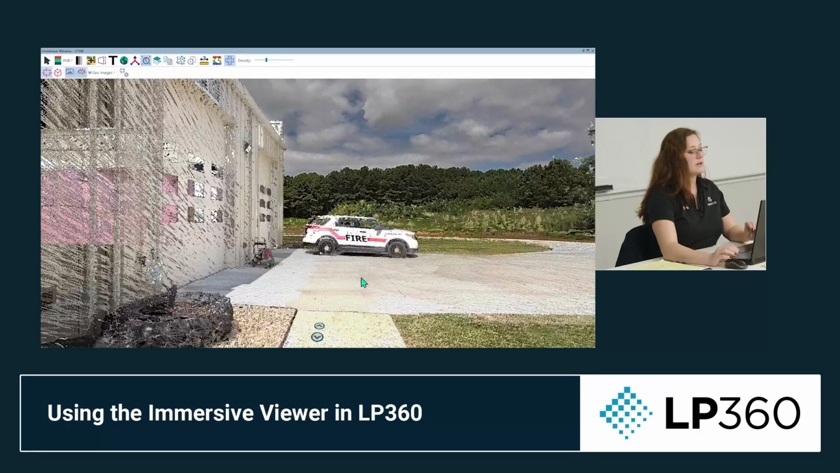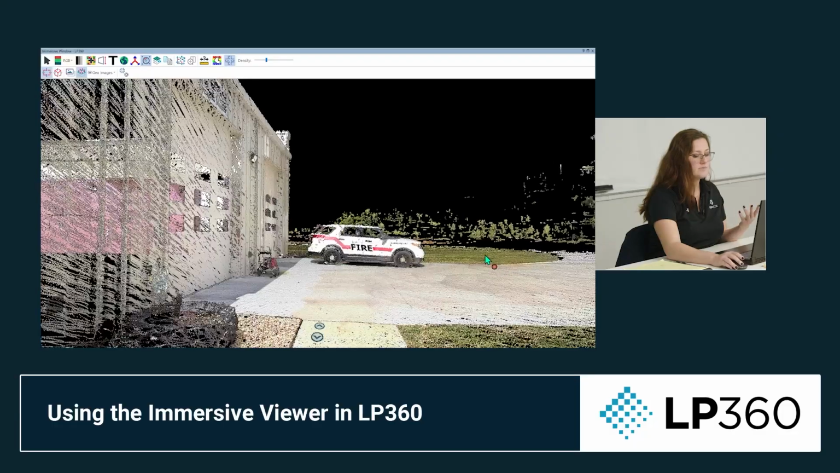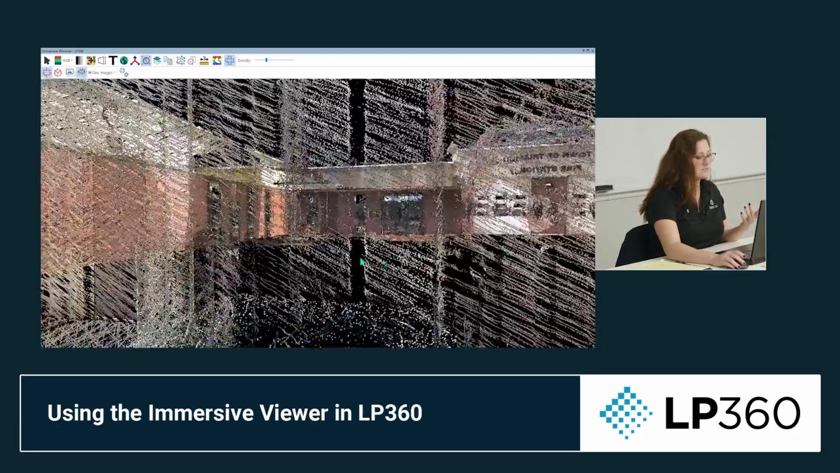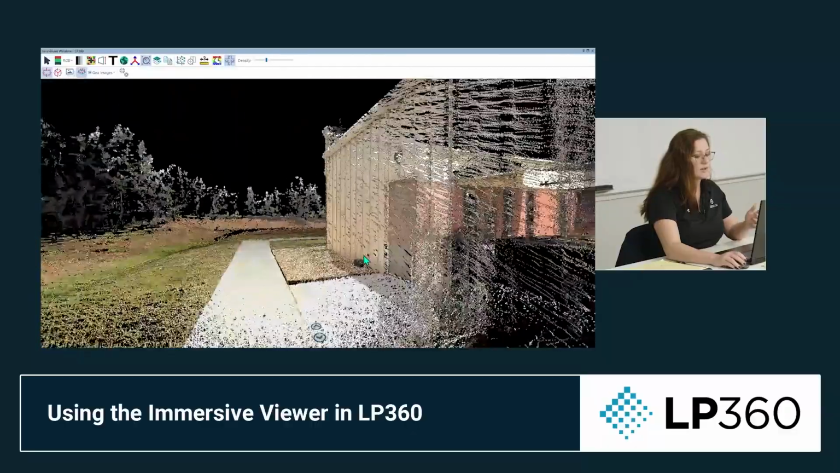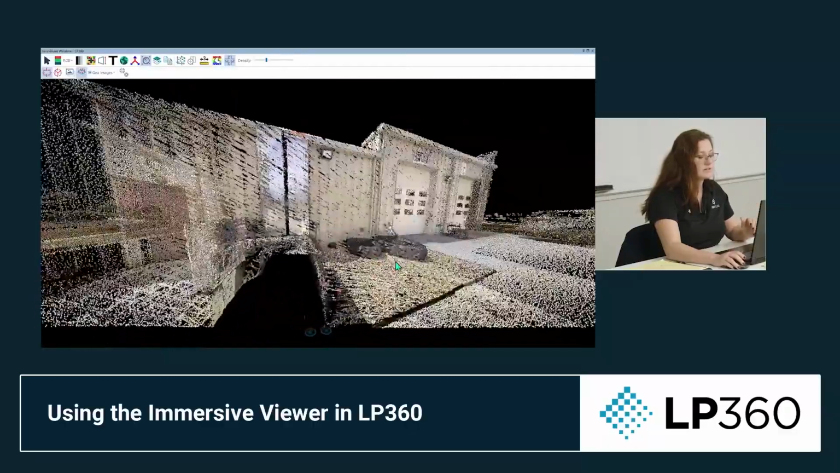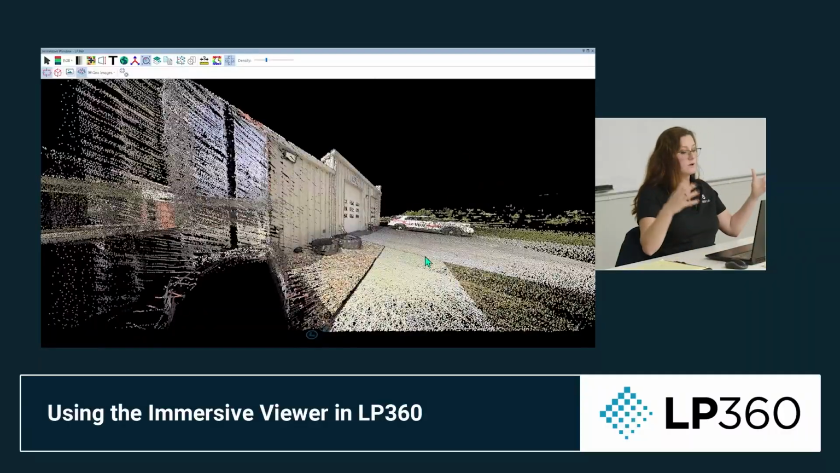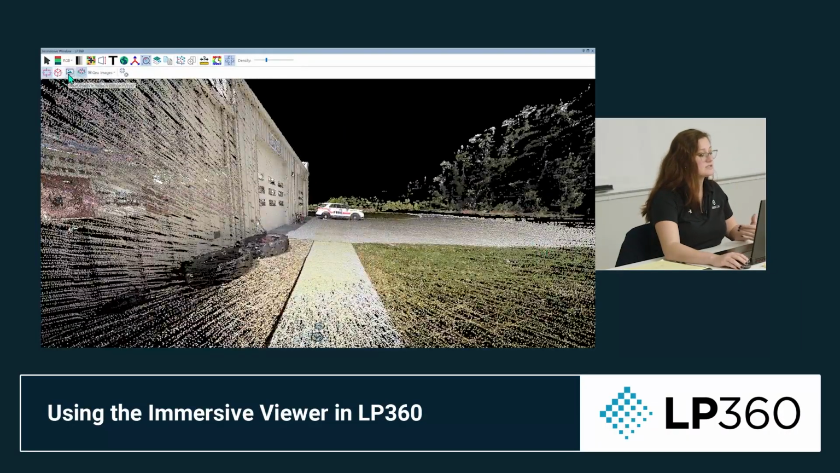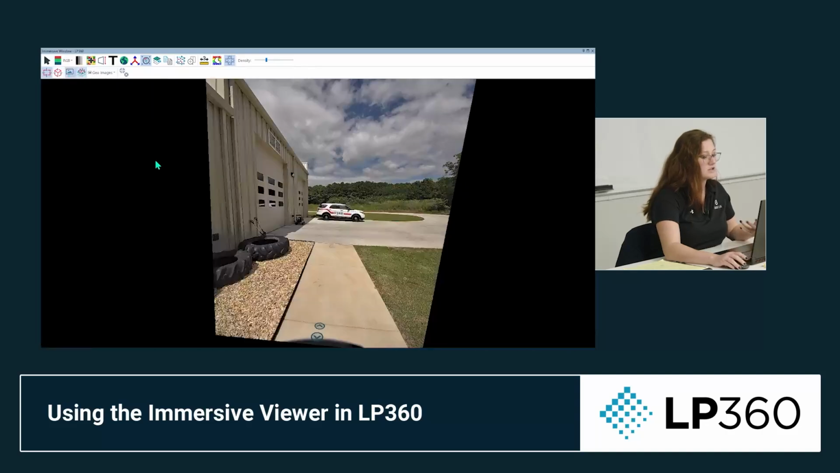Now, what we're viewing at the moment is going to be both our point cloud and our images. If we wanted to pick one or the other to look at, we can actually toggle those on and off. So let's say I wanted to hide my images and only view my point cloud. I can turn off my images here, and you can see my point cloud. I can actually pan around and view all the different aspects of this point cloud. I can zoom in and out to get some additional viewing space here.